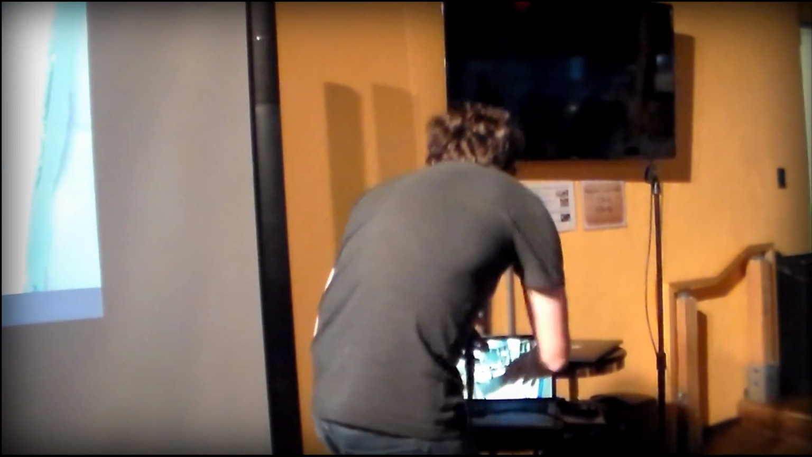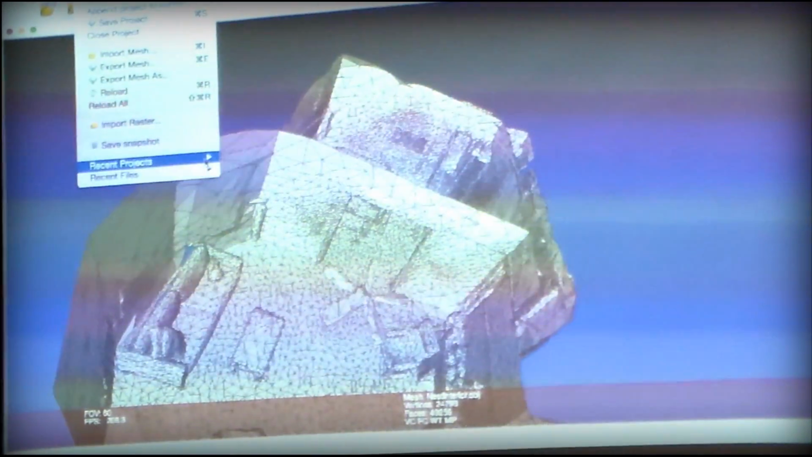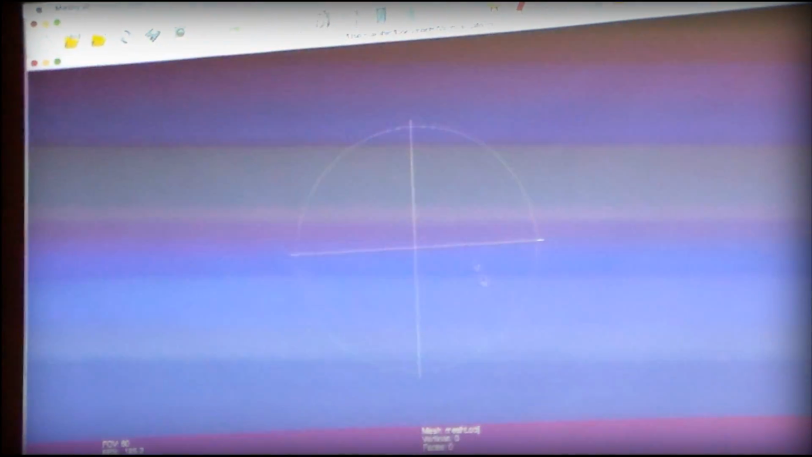If we open up recent projects, open project, and open up our venture lab, right where everyone's standing on the rail here, you can see this virtual reality model matches up perfectly to that section of the room right there.